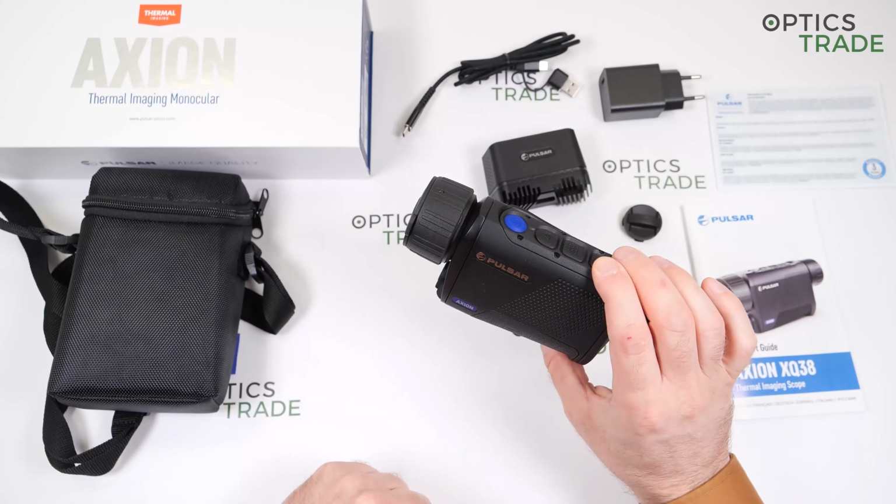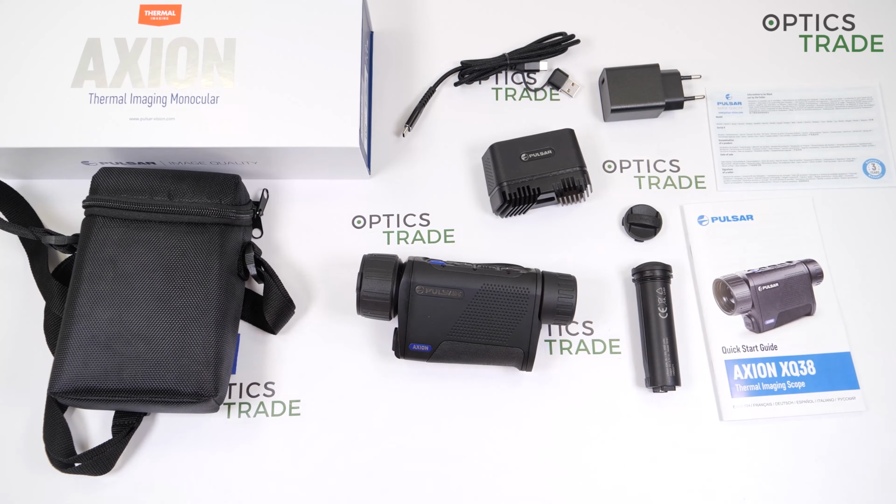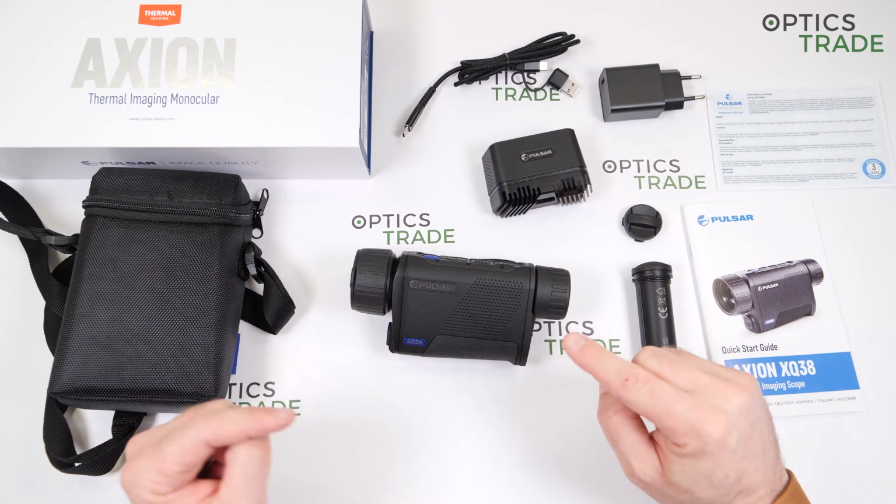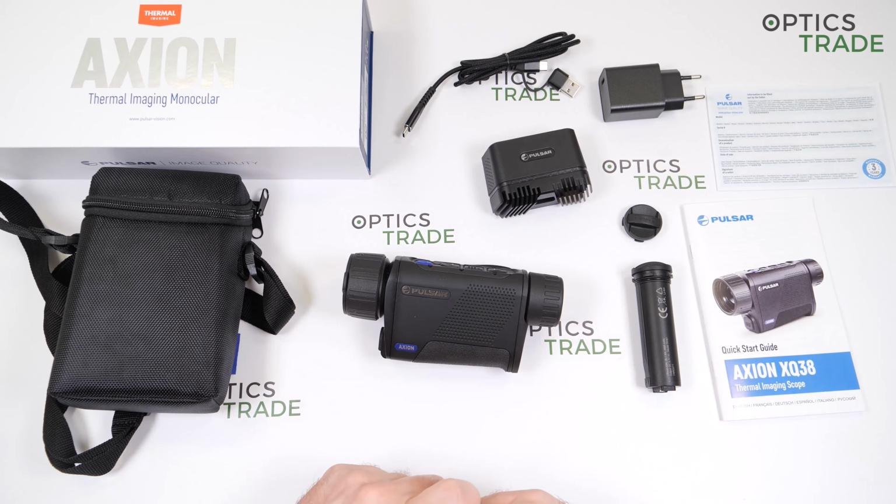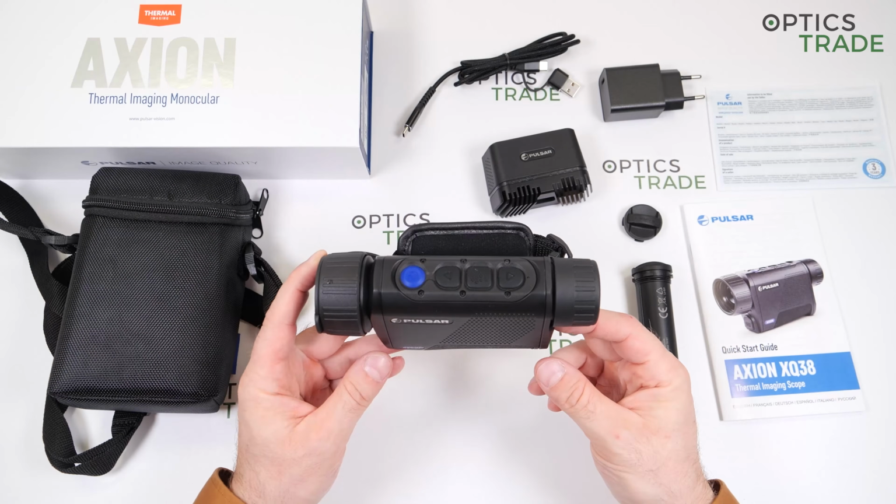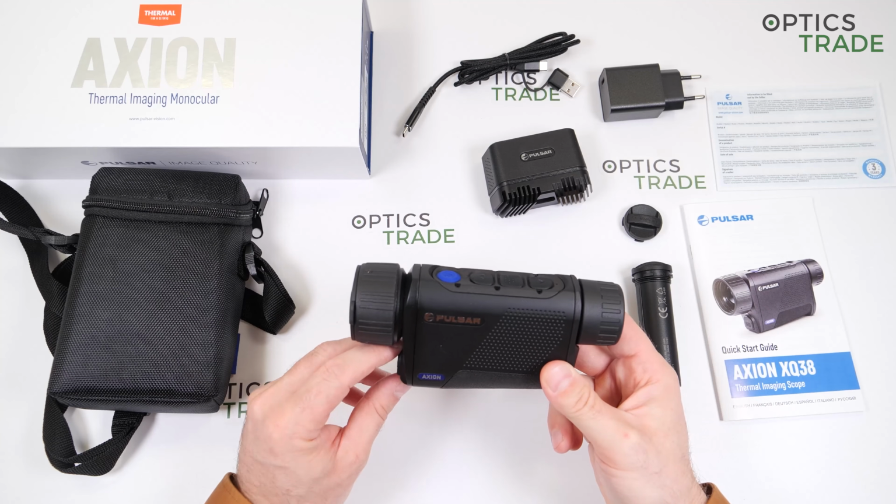So let's talk about the XQ38 that we have here today. It came out in the second half of 2020. There were two models, XQ38 and XQ38 with a laser rangefinder, which you can also find on our YouTube channel. We also have comparison videos between this device and all other Axion devices. This model is priced around 2,000 euros, 1,990 to be exact.